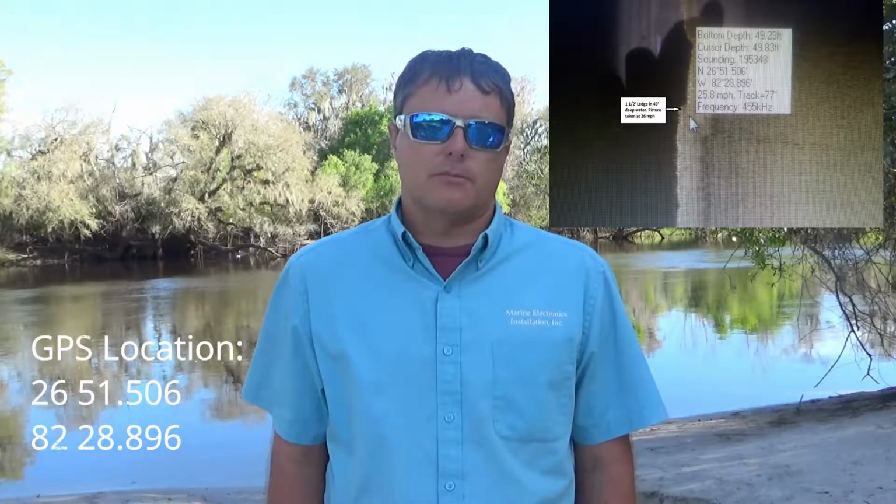Next, we've got a ledge that we took a picture of on our side imaging equipment. This is just off of Stump Pass. This is a 1.5 foot high ledge, and it's in 49 feet of water. This particular shot we took, we were running 26 miles per hour when we passed over the ledge with side imaging equipment. If you slow down, ideal speeds are about 5 to 10 miles an hour with this equipment. You'll get a lot better resolution, better detail. But even at that speed, you can see the ledge and you can see the bottom and where it comes back up on the other side.